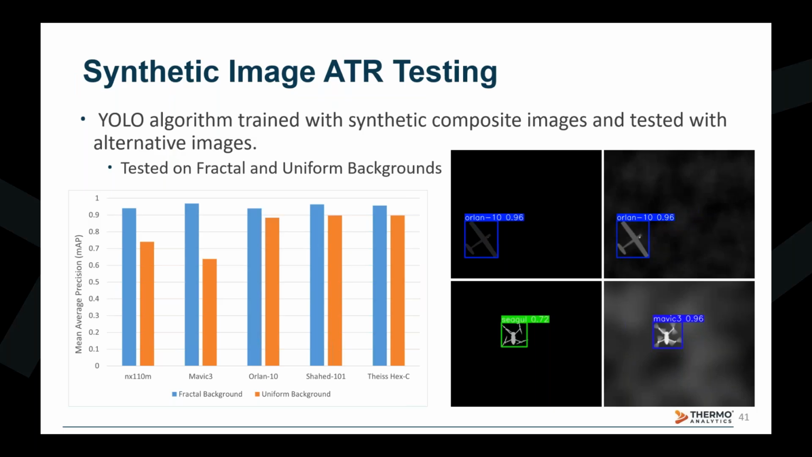The largest gaps appear in the Mavic 3, where the blur has a large impact due to the rotor's size compared to the drone body itself. And this impacts the algorithm's ability to detect it correctly. A subset of the algorithm's predictions can be seen here, highlighting the effect that the alternate background has on the image's realism and the algorithm's ability to detect it.